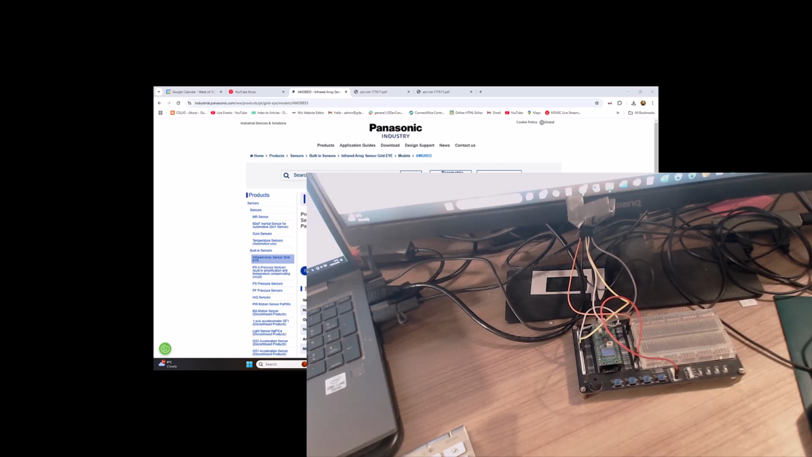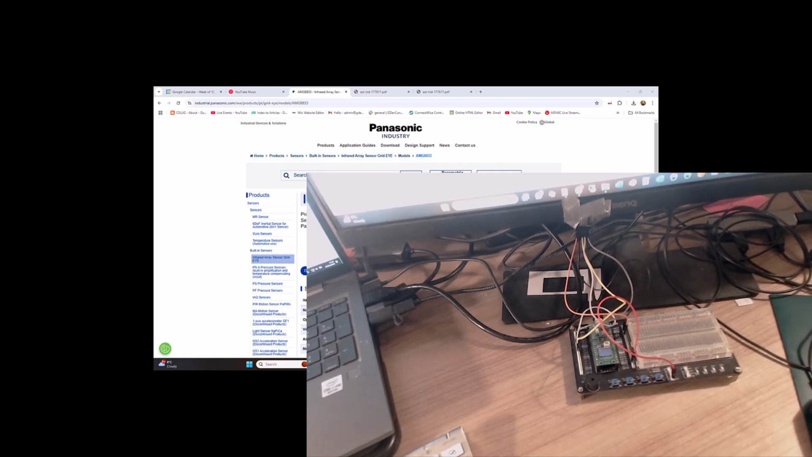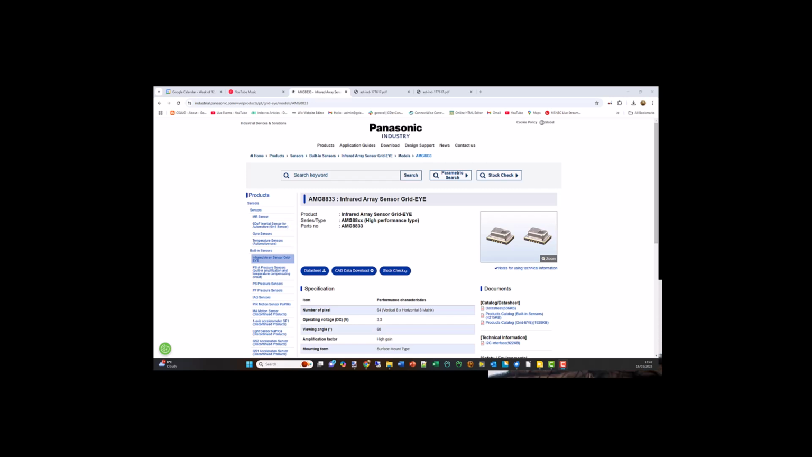It's an 8x8 thermal array sensor, so a thermal camera, and I paid £12 for it from AliExpress, so it was very much a cheap piece of equipment, but it demonstrates reading I2C. On this camera you can see my setup where I've sellotaped it to the front of my screen, mainly so I can stick my thumb on it and wave. So let's turn the camera back.